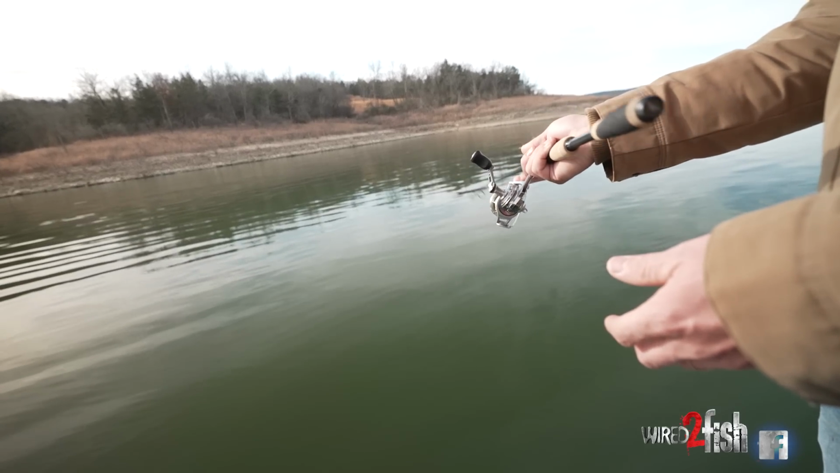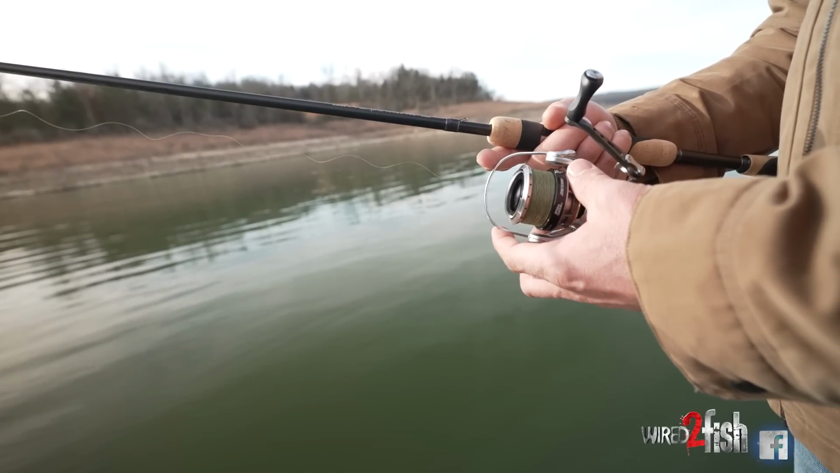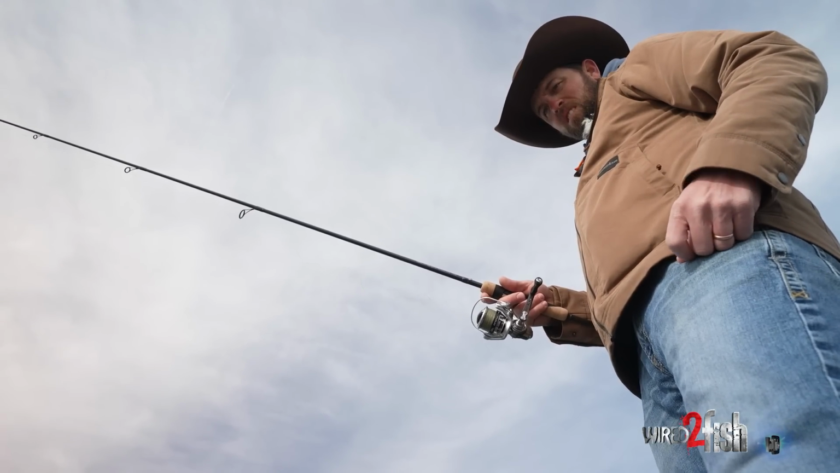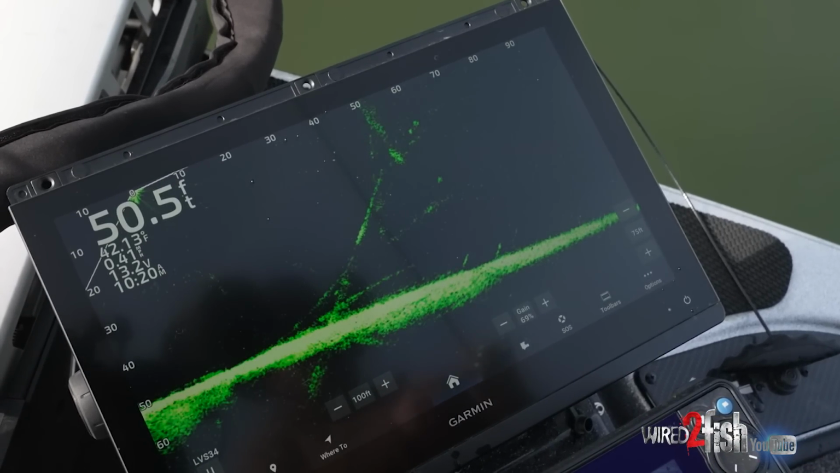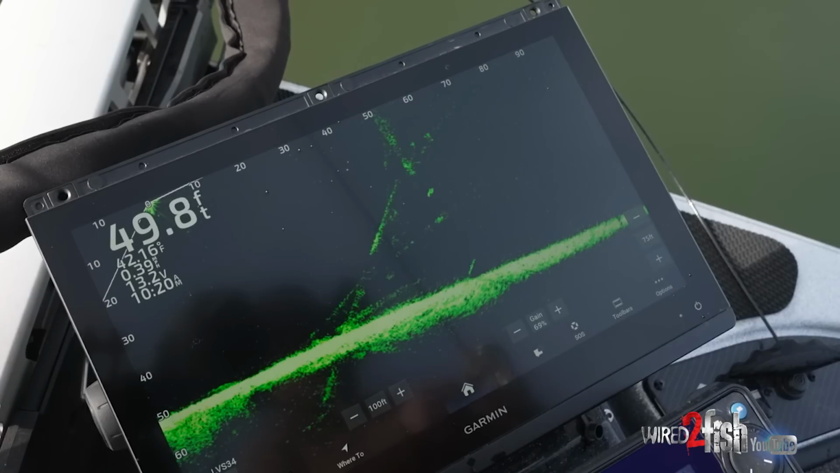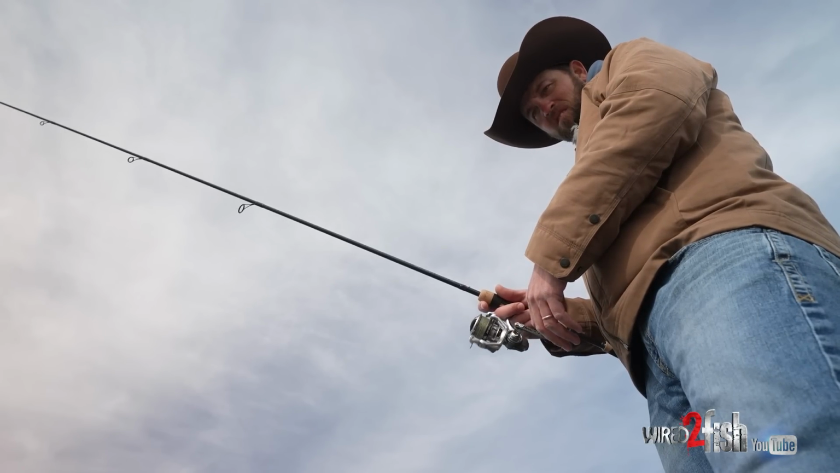Something that's really important to me when I'm fishing these bass tournaments is getting my bait quickly down to fish while still being able to use small baits, because what I'm finding on a lot of these lakes is these fish are getting really pressured, and a lot of times you have to throw smaller baits. And so Berkeley just came out with this forward braid.